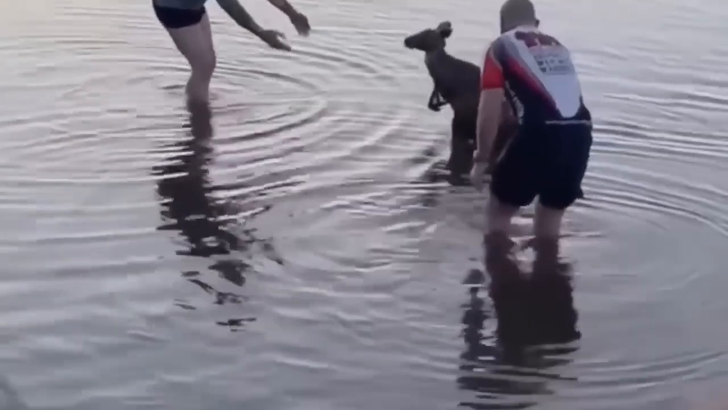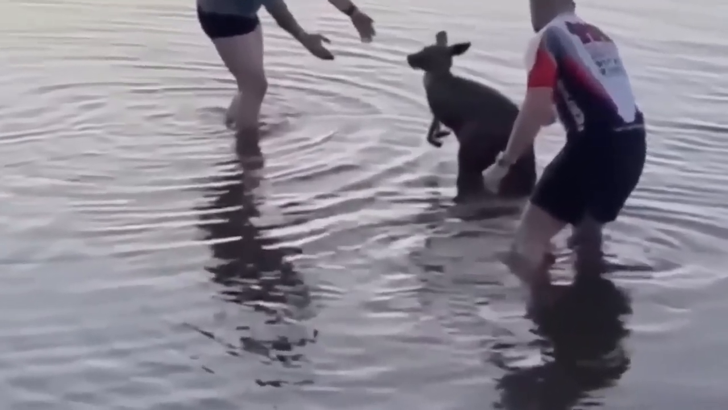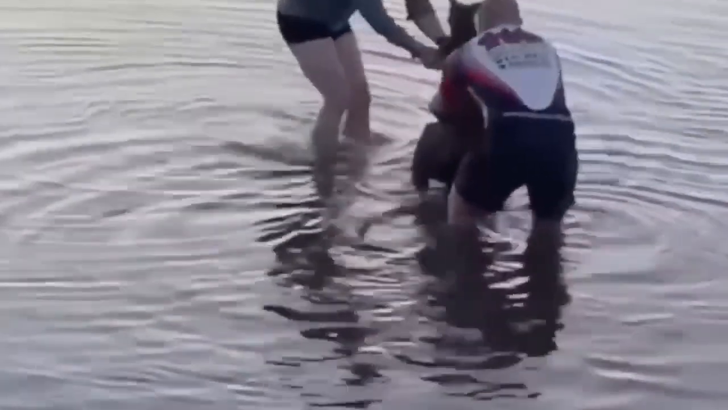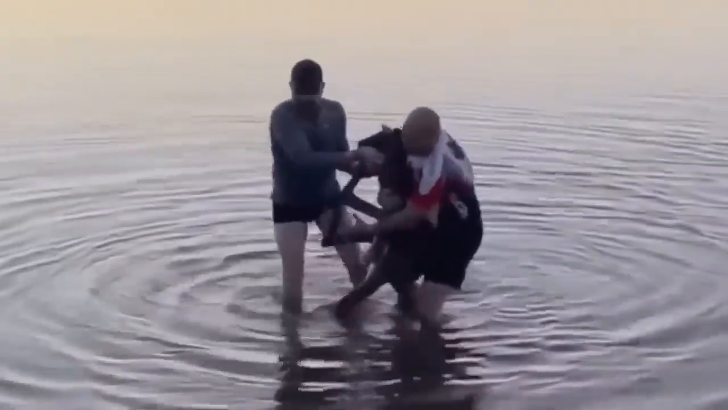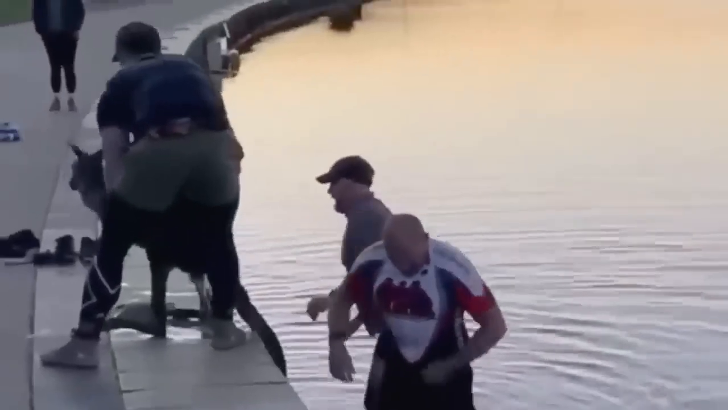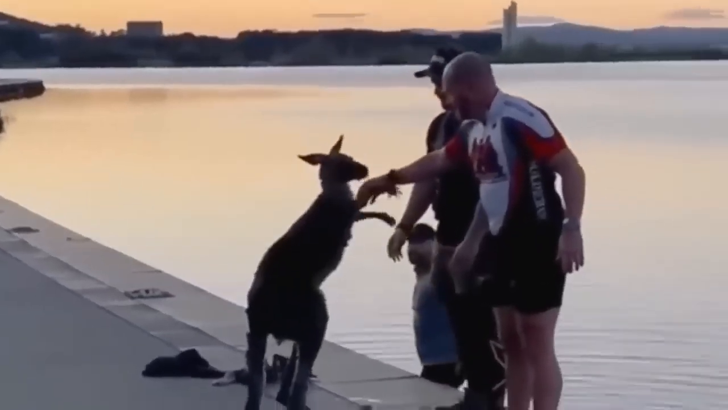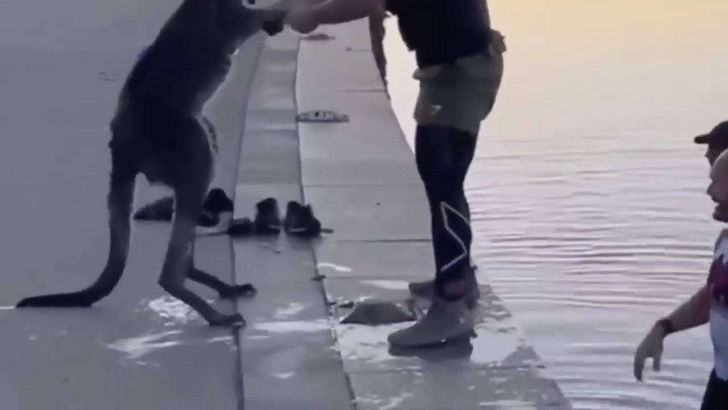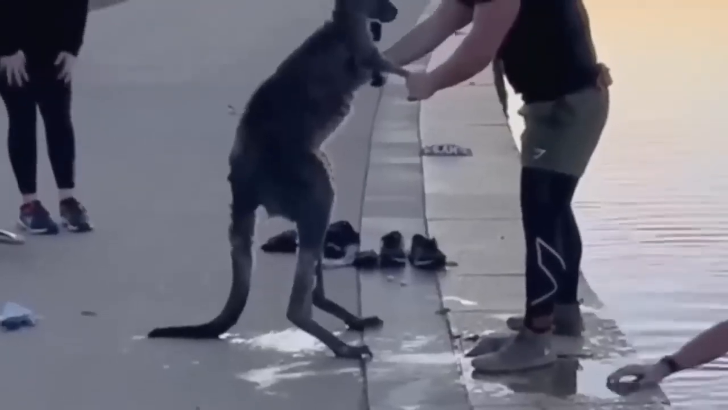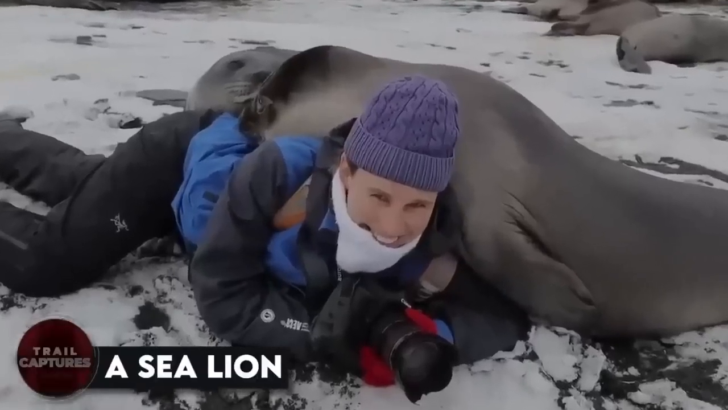A grateful kangaroo. This kangaroo was stuck and had come to the conclusion that he cannot do anything about his situation and needs the help of humans. That is why he did not resist or punch the men who came to help him. Instead, after getting saved and safely on the land, he stood there, calmly waiting for the humans to shake his hand. Oh, he's thanking ya. Such bizarre creatures, not especially friendly, but impossible not to love.